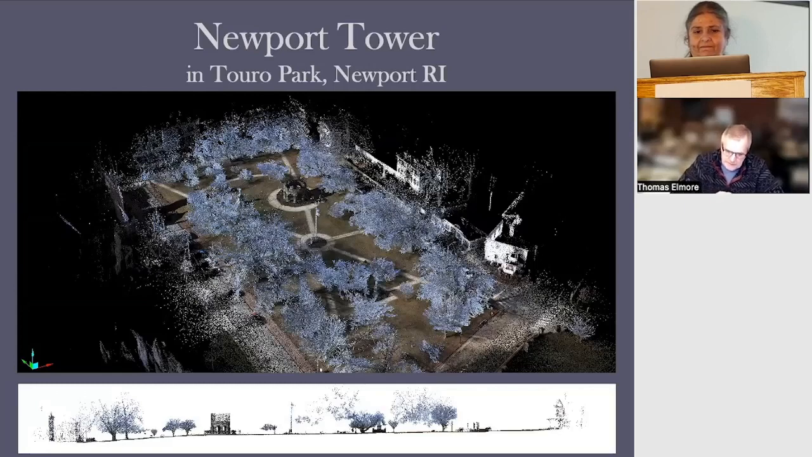Hence, the scene on the bottom is a cross-section, again, of the scan, but manipulated in a way to create a cross-section. And as a landscape architect, that cross-section on the bottom would take me half a day. Once my data is captured, that took about 15 to 30 seconds.